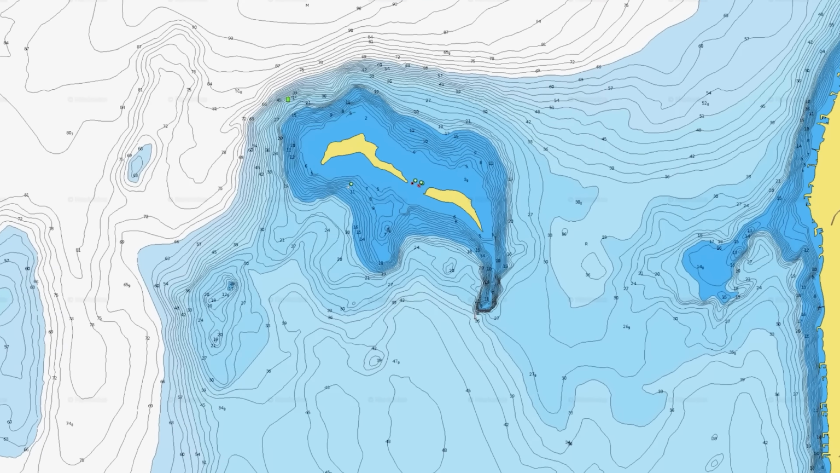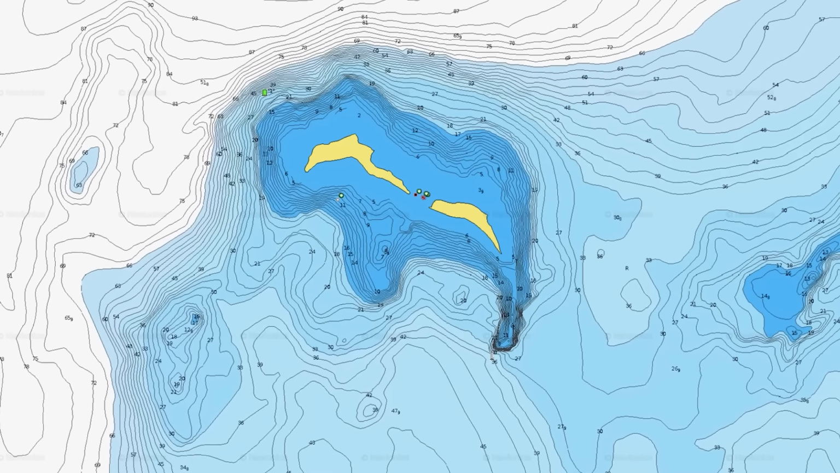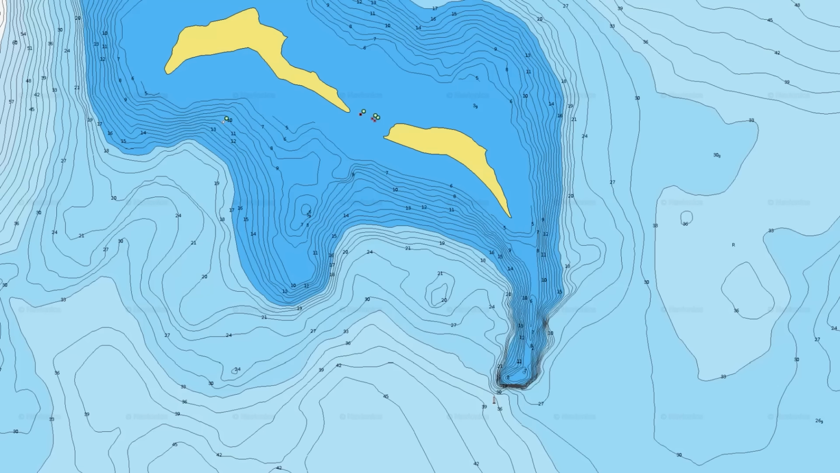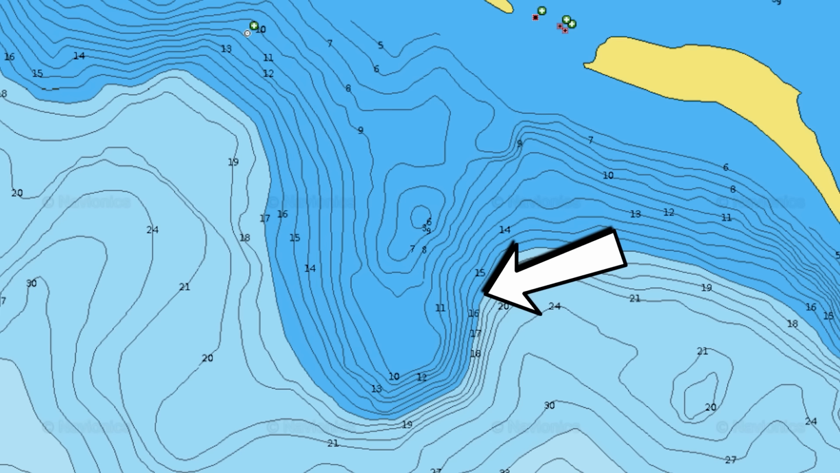Sometimes those underwater points will stick off at odd angles that you would not expect from the direction the above water point is heading, like this example right here. This island has 2 points, but the point continuing underwater in the middle is definitely not as expected as the one to the east there.